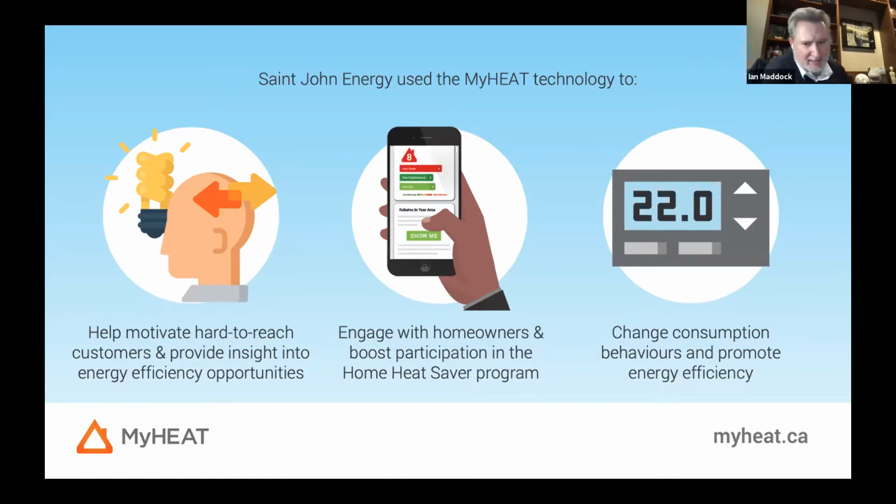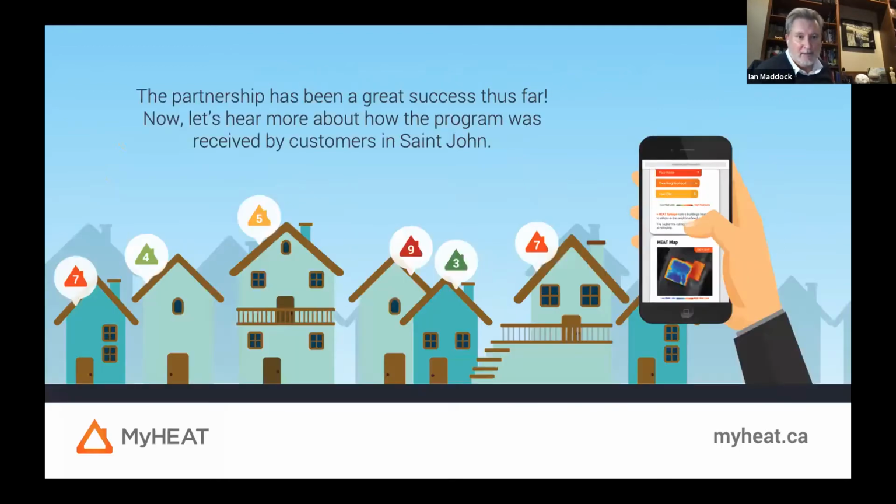And then, of course, one of the other big things that we're trying to get people to do is to change their consumption behaviors and really to promote energy efficiency in general.